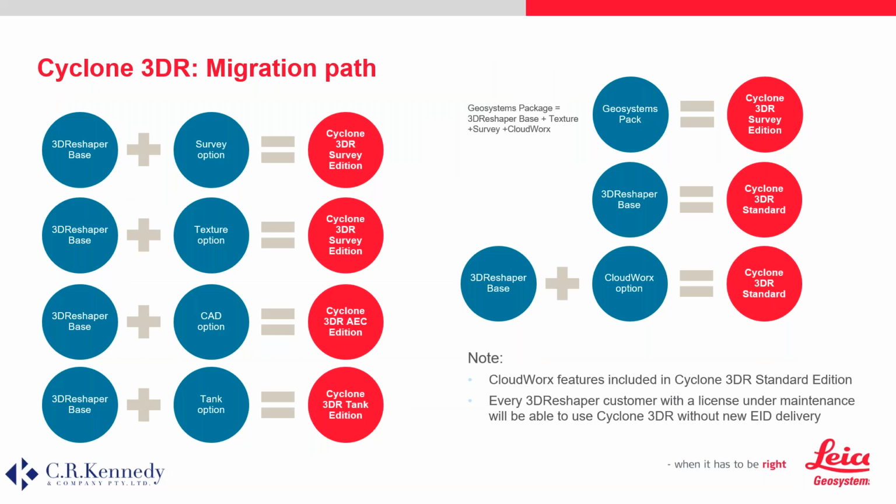If you're an existing 3D Reshaper user and you haven't downloaded Cyclone 3DR, I suggest you do so. If you have active CCP, then you'll be able to use both 3D Reshaper and Cyclone 3DR, and this will allow you to test your existing scripts and workflows and start to get familiar with the new interface. If you do not have active CCP, you'll need to renew that to be able to start using Cyclone 3DR.